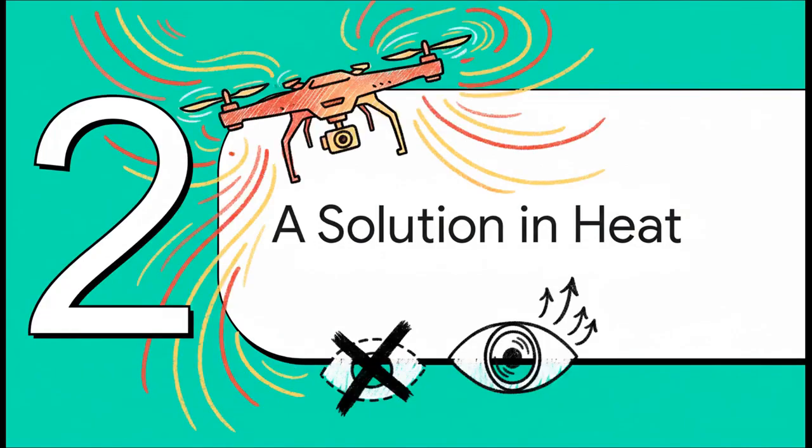Well, this is where it gets really clever. The researchers behind this study proposed a complete shift in perspective. They basically said, let's stop trying to see the drone and start looking for the one thing it can't disguise, and that's its heat signature.